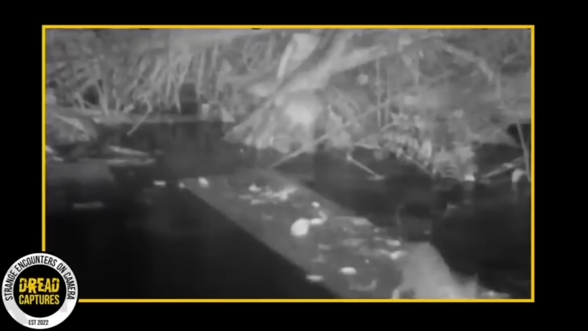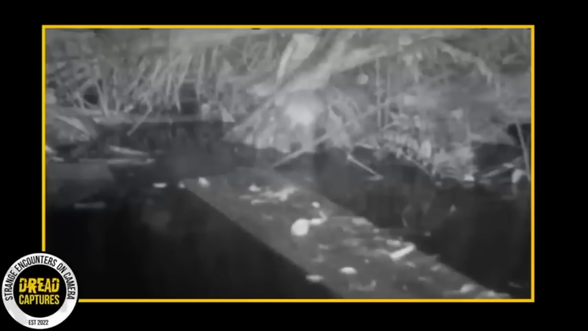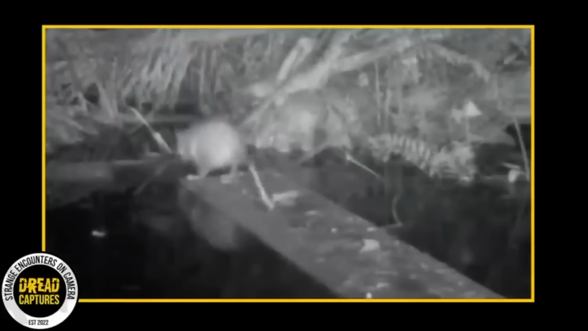As we keep watching at almost 3 a.m., the noise from the mouse scampering across the watery bridge brings some, shall we say, unwanted attention. Watch as the eyes of a gator come into the view on the left side of your screen. Yeah, you don't want him lurking around. Everyone stays safe tonight, but if you're following the time on the trail cam, a few nights later, we get